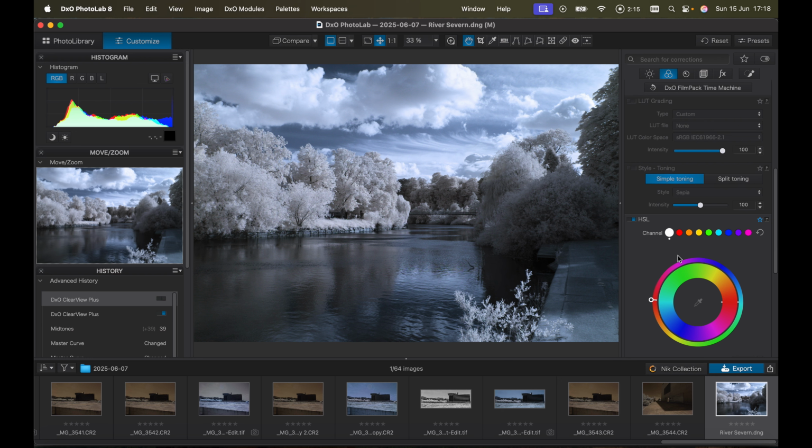But you know, it's infrared, it's highly subjective, and you really do whatever you like, play, make it as outrageous as you wish, and there's a lot of latitude within here to get some very different and sometimes quite interesting stylistic changes. Okay. So that pretty much concludes.